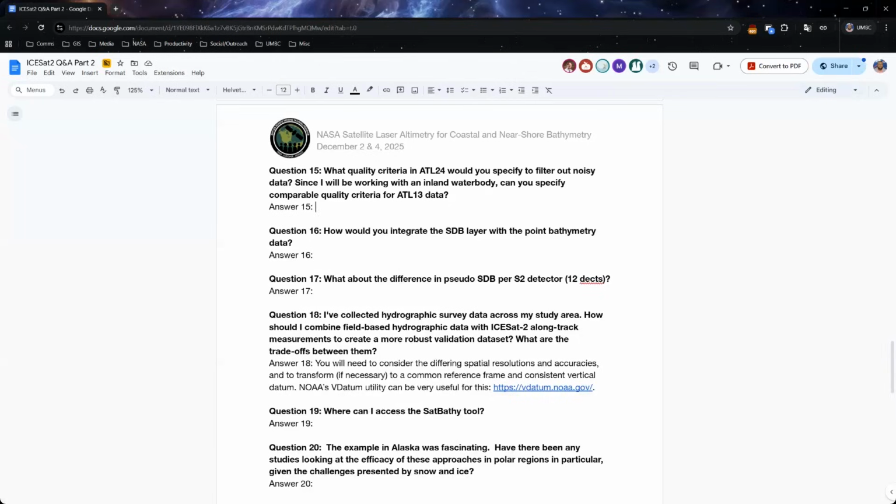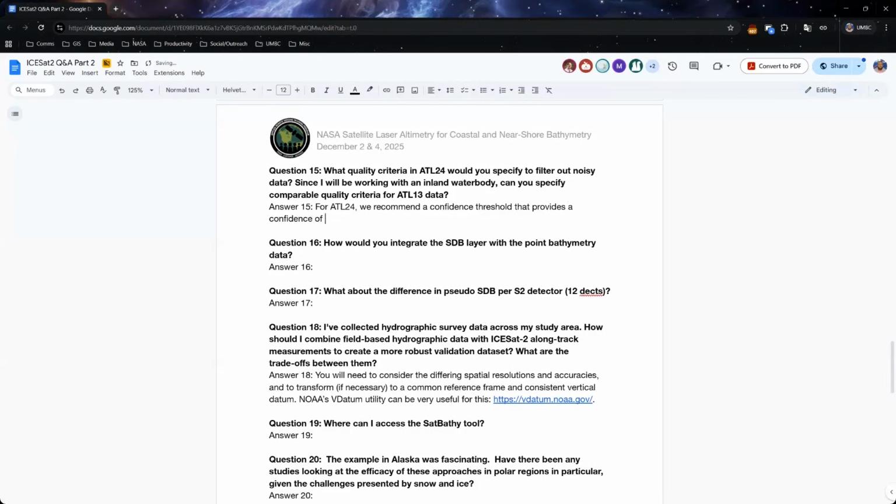For ATL24, we've typically recommended a confidence threshold. One of the parameters is that confidence parameter. It was discussed in Lori Magruder's presentation, and it provides a confidence of the bathymetry classification. We've used a threshold of 0.6 as a good starting point for filtering out some of the lower confidence data, but that's site specific. So you might want to play around with that and fine tune it.